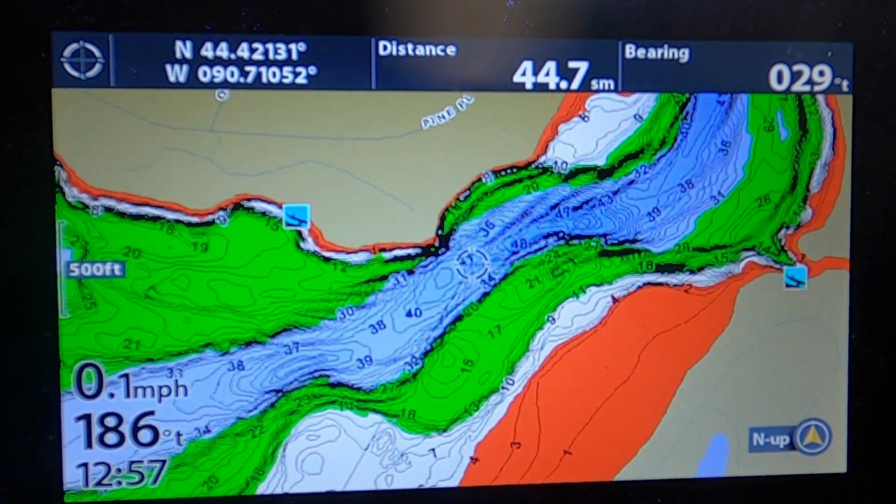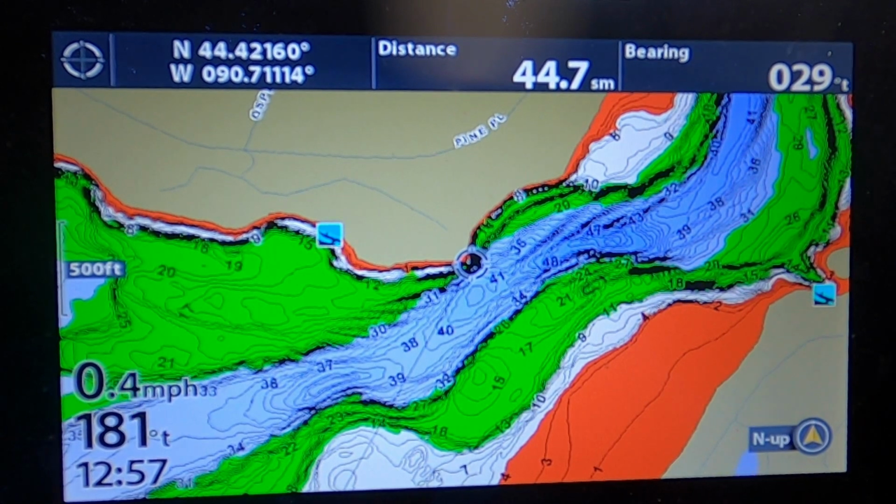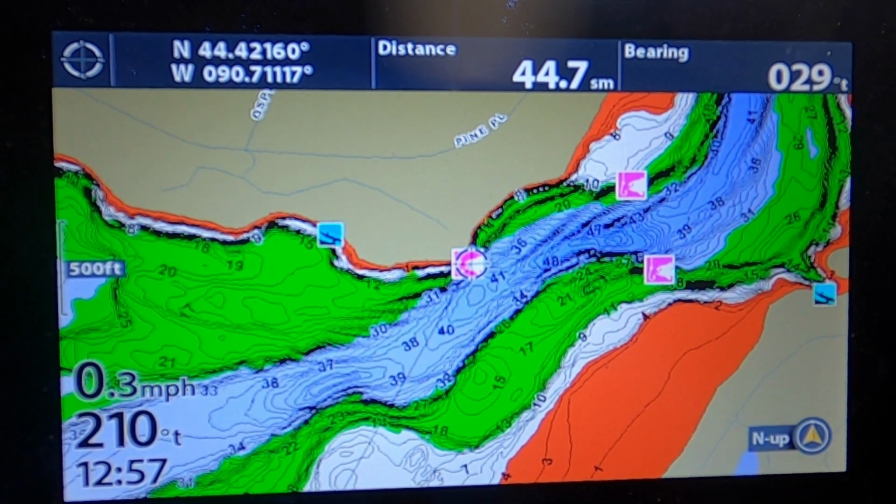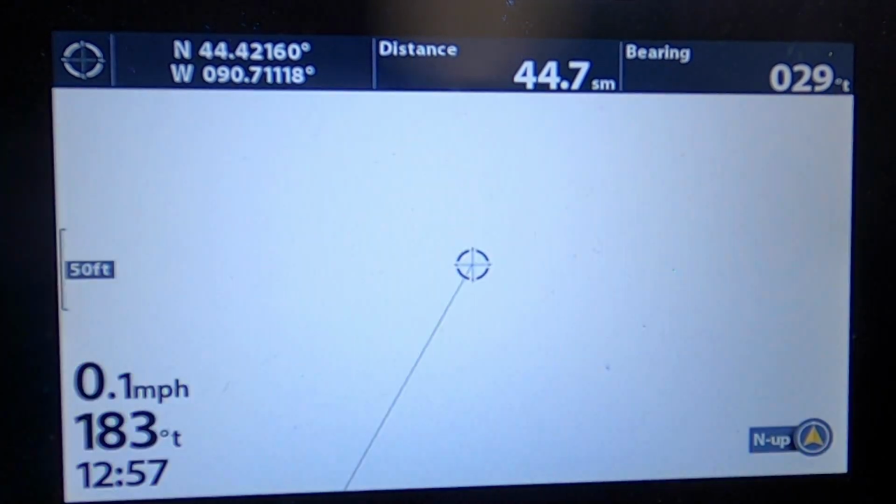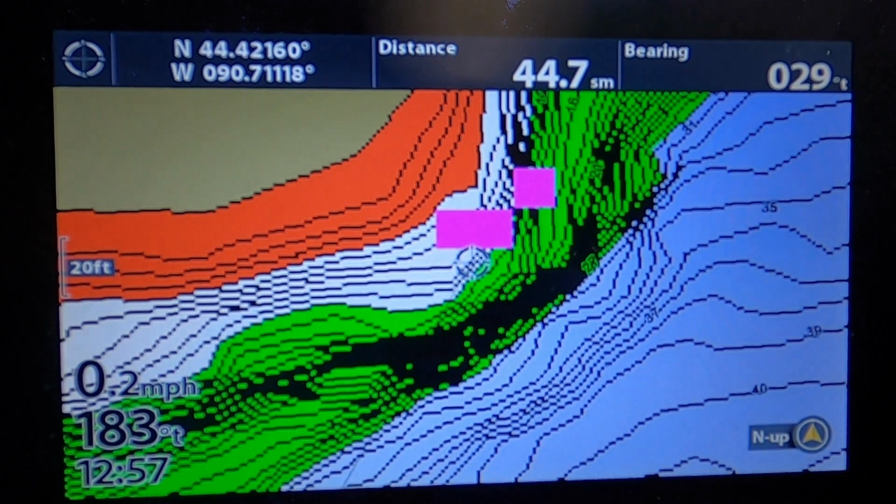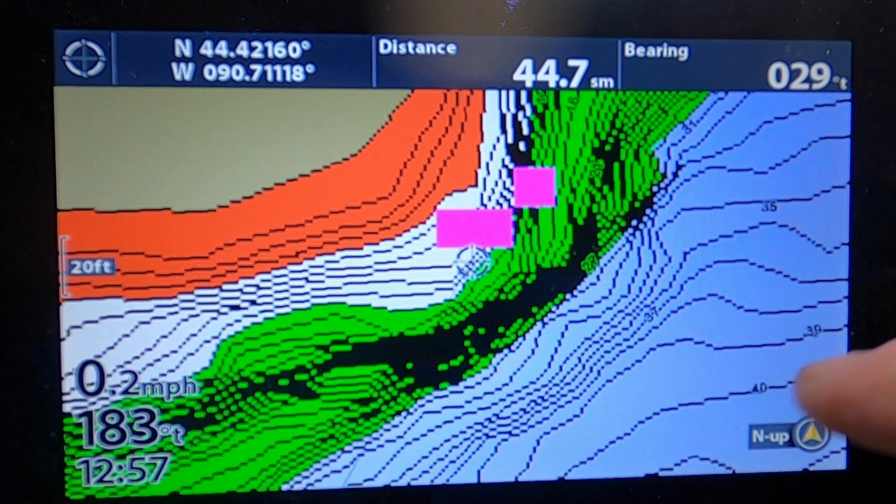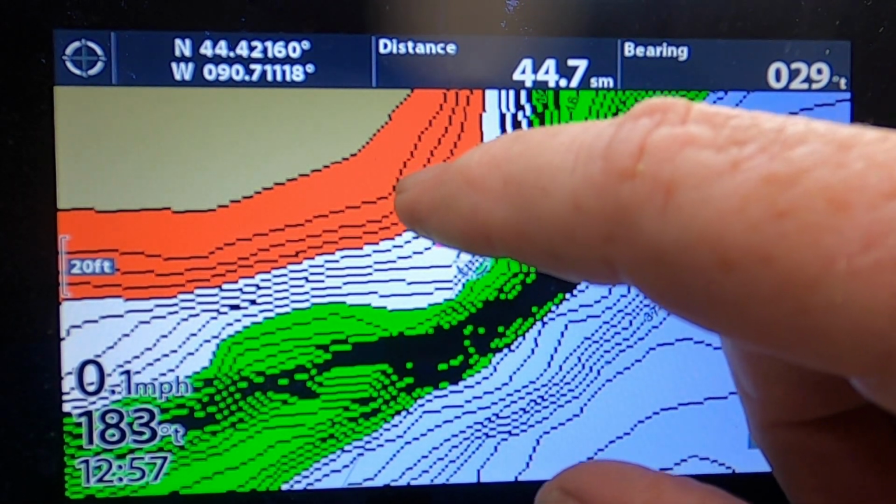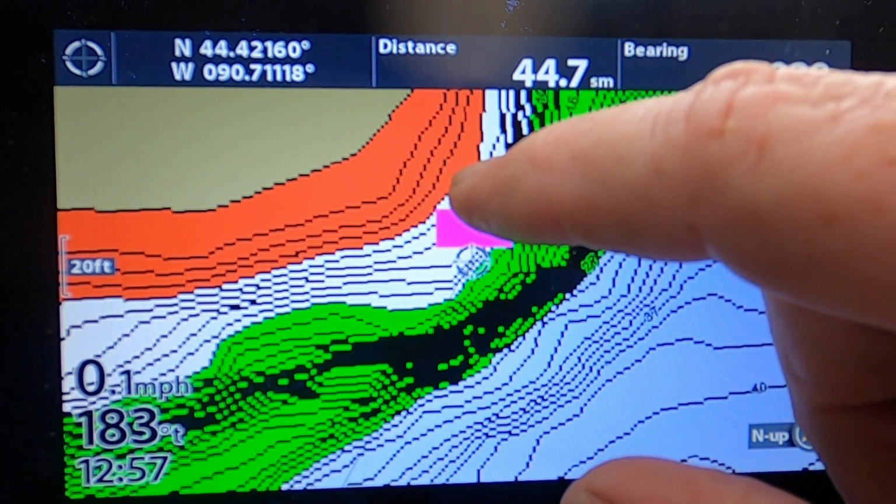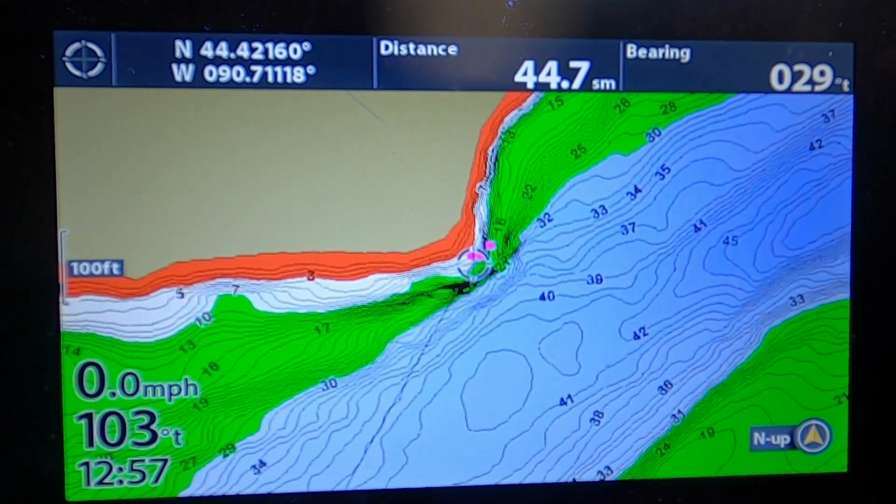Here's this point right here, and you can see that's a pretty steep ledge, it looks like, and we're right on top of the fish. We're going to zoom in, and it's showing the pink squares here, and it's a pretty sharp drop off. Goes 27 feet here, so that goes up in the shallow area. It's going to be more like 4 feet, so the crappie is going to be on that drop off.